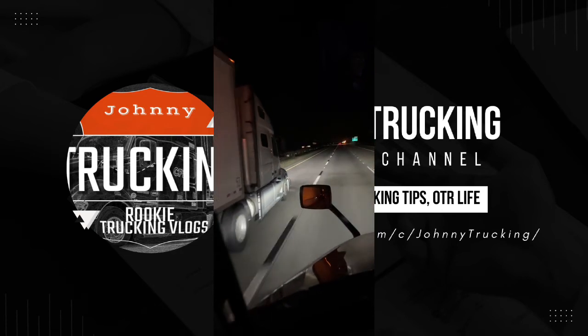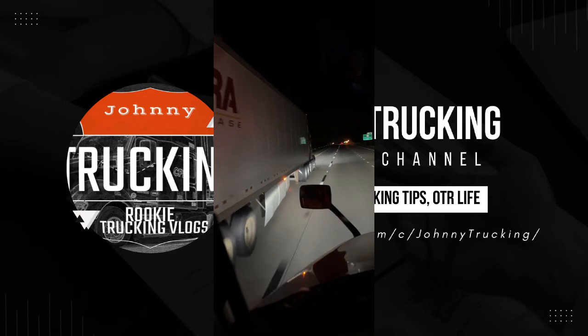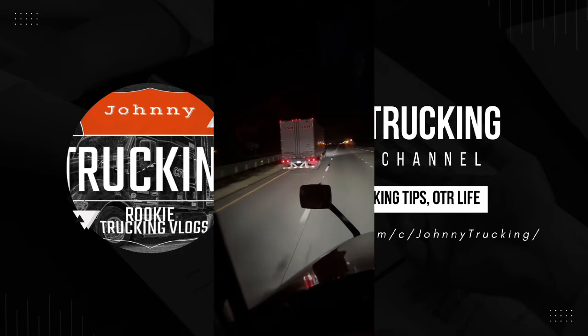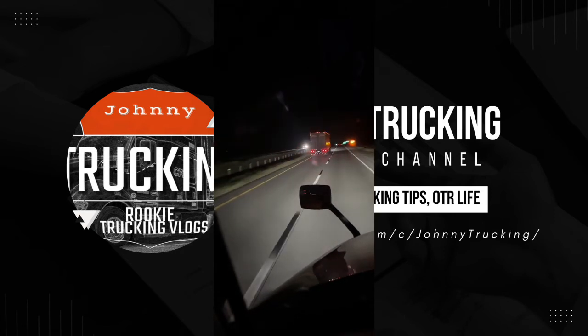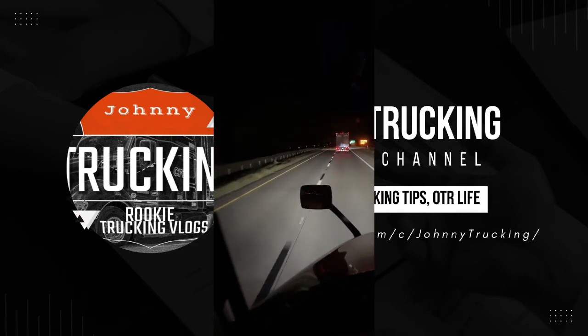You may have to widen out just a little bit to clear the front of people's trucks. This guy had enough room in the spot that he was in where he didn't even really have to turn to the right to get out. He could have just gone straight. But for whatever reason, he wanted to turn to the right to get out of the spot he was in.